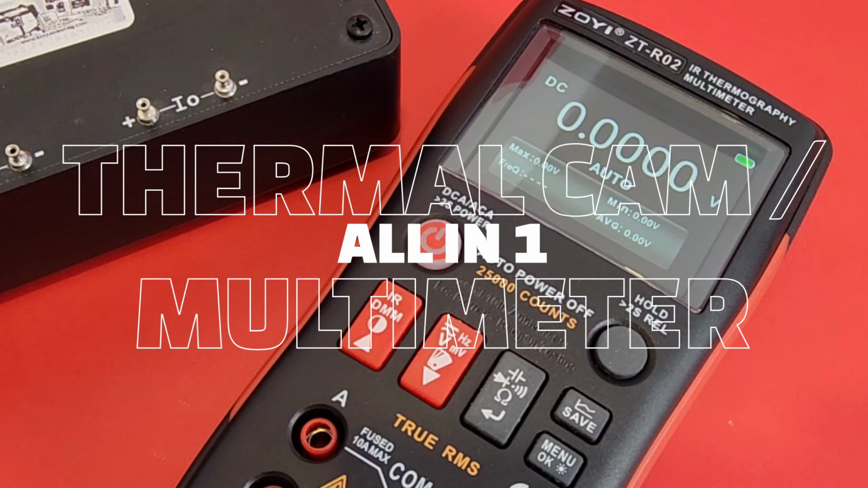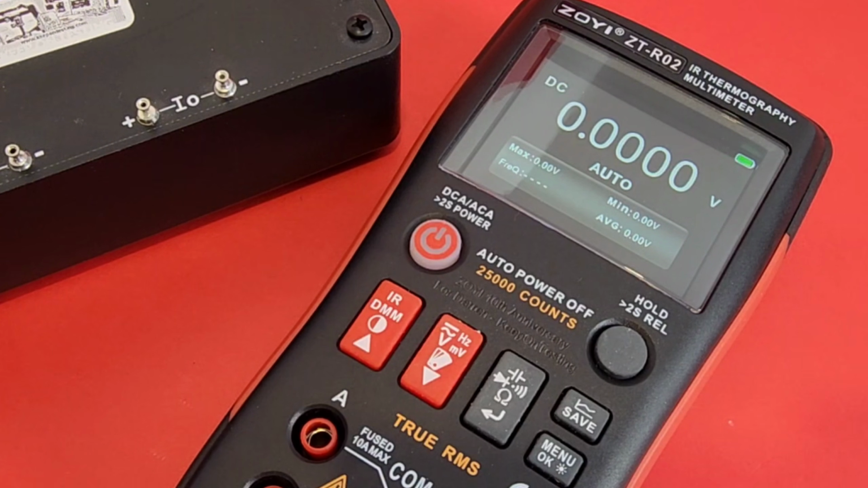This is definitely a one-stop shop doing AC/DC voltage, current, resistance, capacitance, frequency, all with true RMS accuracy for those uber reliable readings. It makes the ZT-R02 more than just a thermal camera. It's basically that complete diagnostic tool in your pocket.